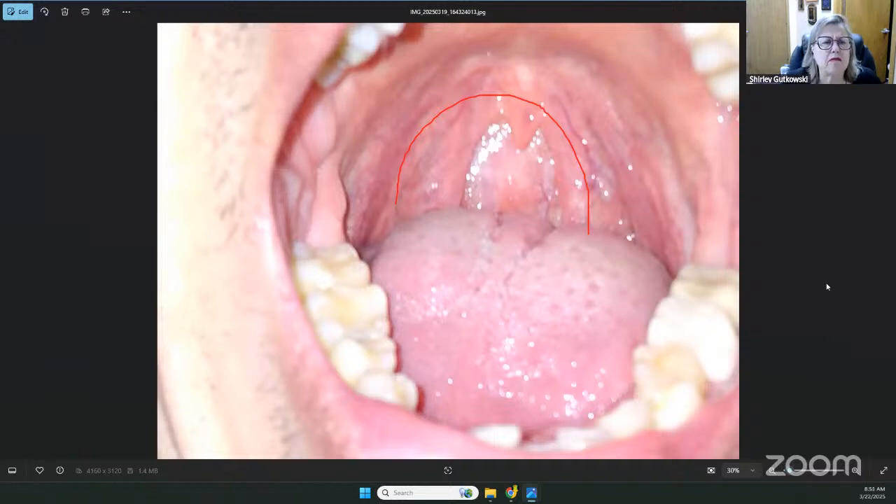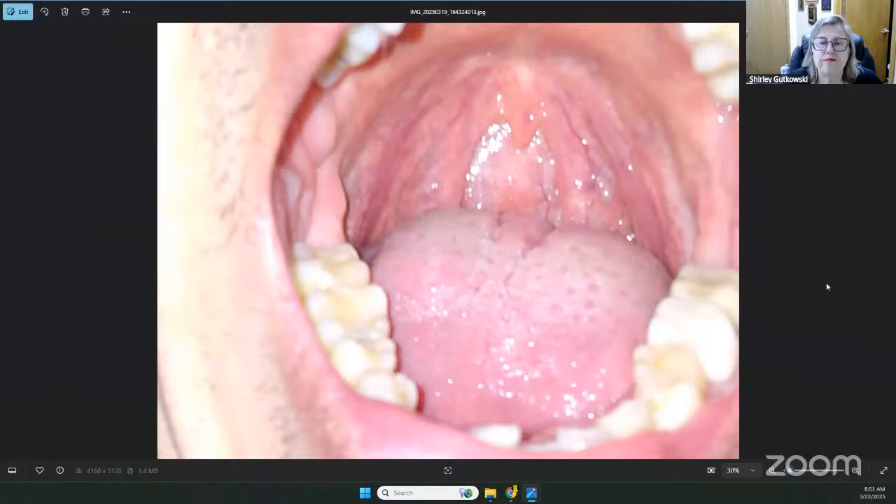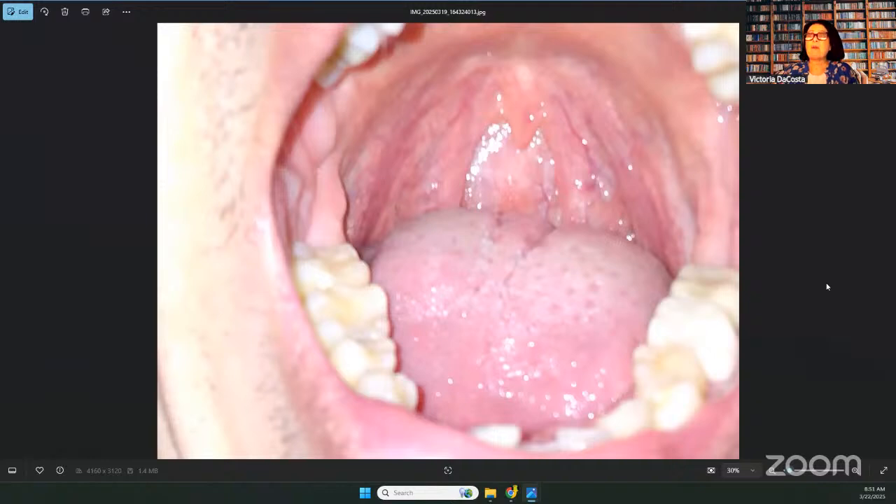What am I missing? Well, look at the retromolar pads. They're not even. So in his opening and closing, he deviates. As he opens, he deviates to the right. And then you look at his neck, and his neck is out of alignment. He's had many chiropractic adjustments. He sits at a computer. He's an engineer, so he's an IT guy.